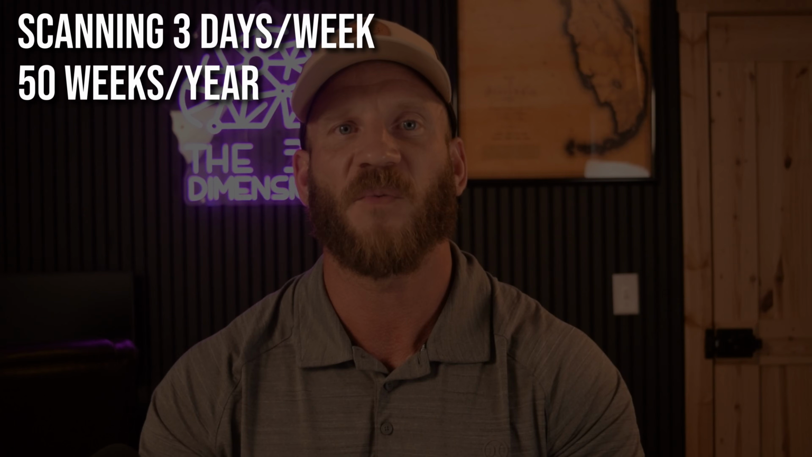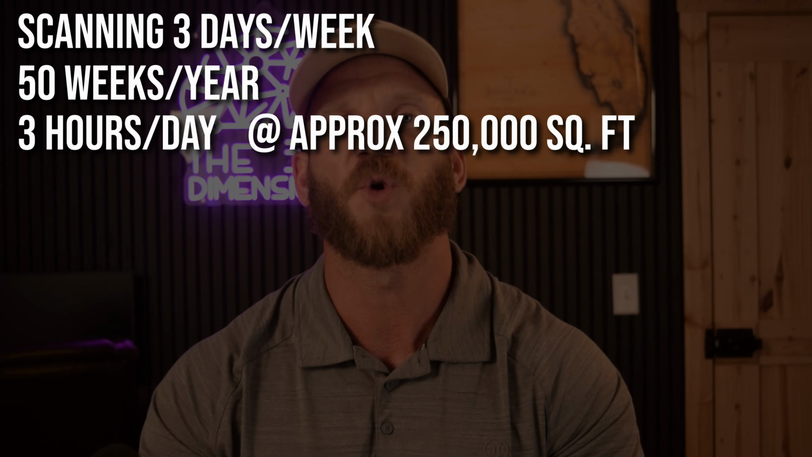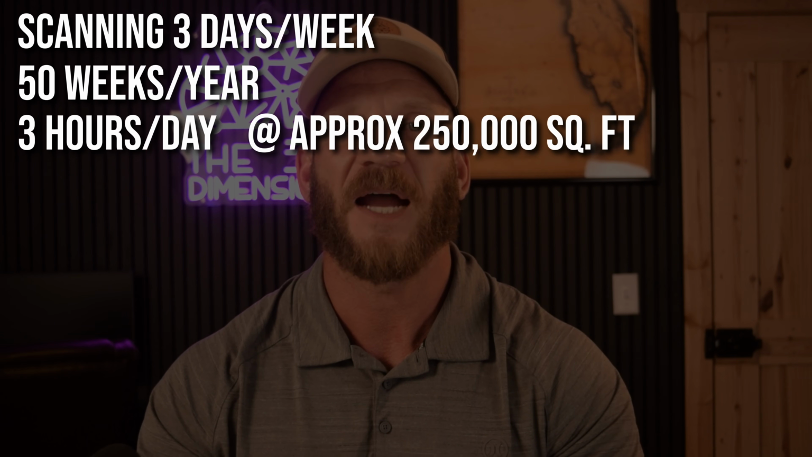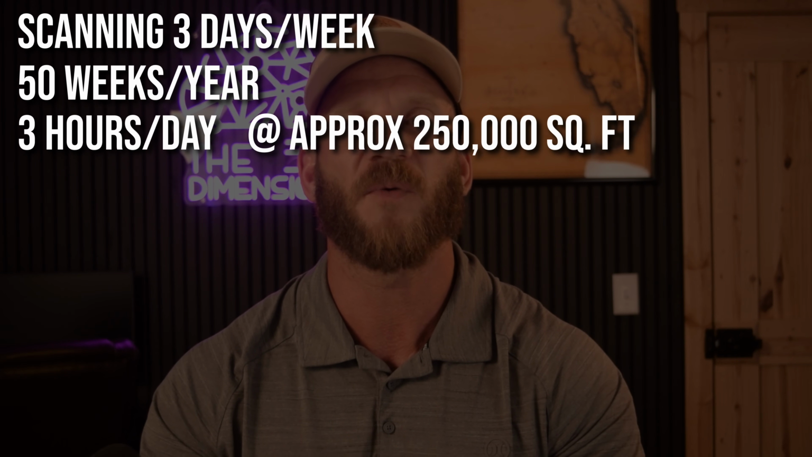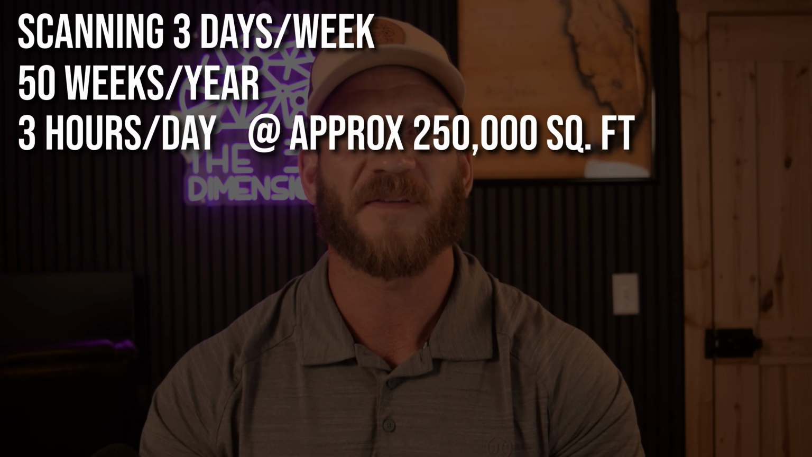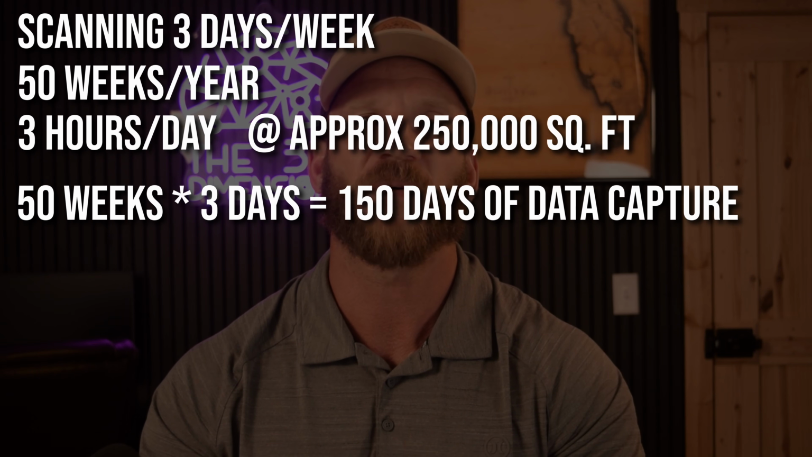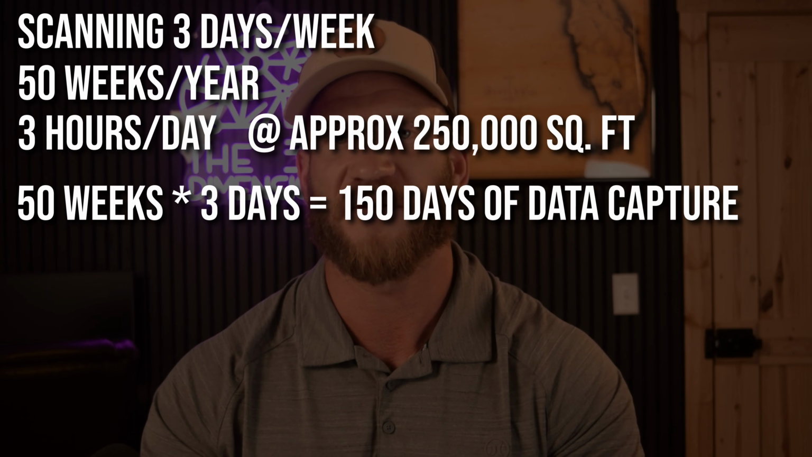To put the potential cost difference between the FlexScan and VLX processing into perspective, let's run some theoretical numbers. Let's say your VLX is collecting data 3 days a week for 50 weeks of the year at an average of 3 hours of collection time per day, or about 250,000 square feet. I don't think those numbers are too unrealistic for a company that is consistently busy. That works out to 150 days of datasets, about the size of what Frank was able to capture in his 3 hours on this test site.